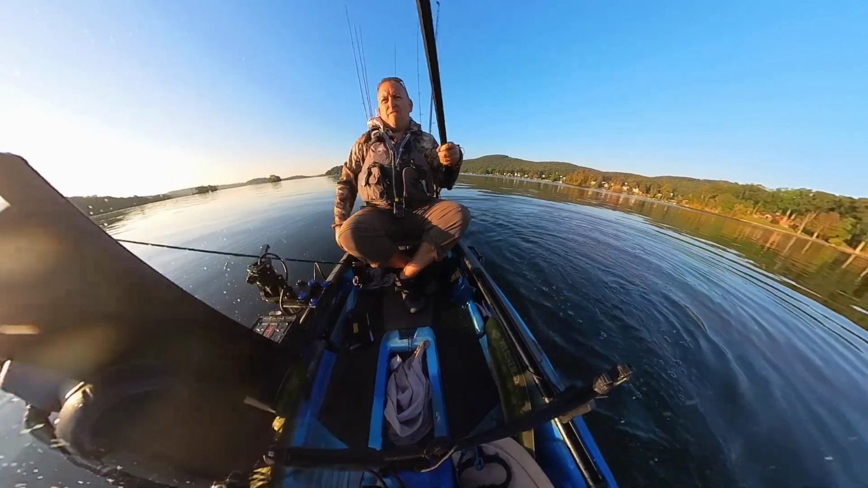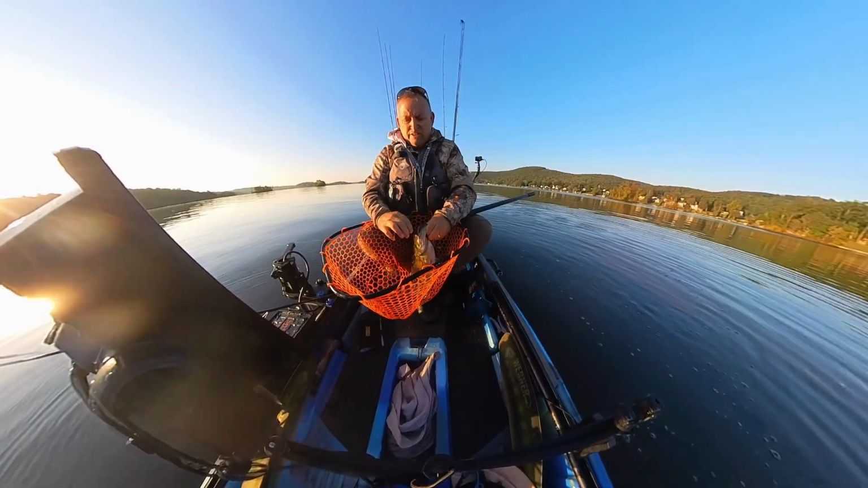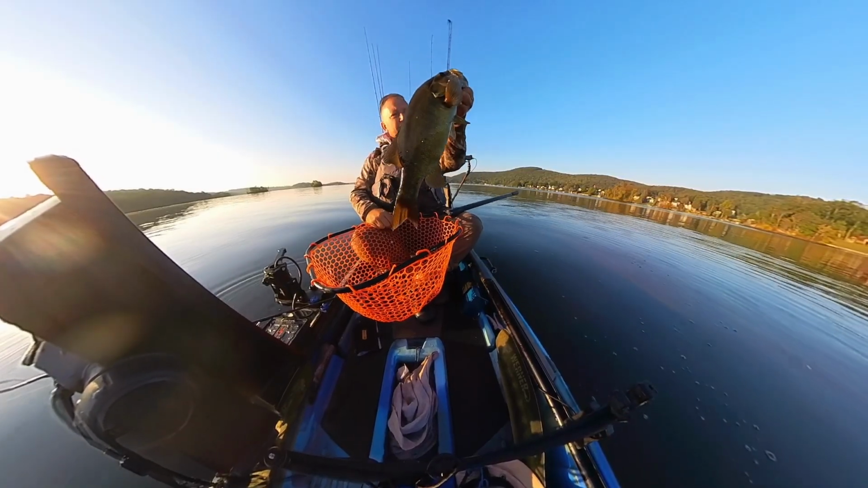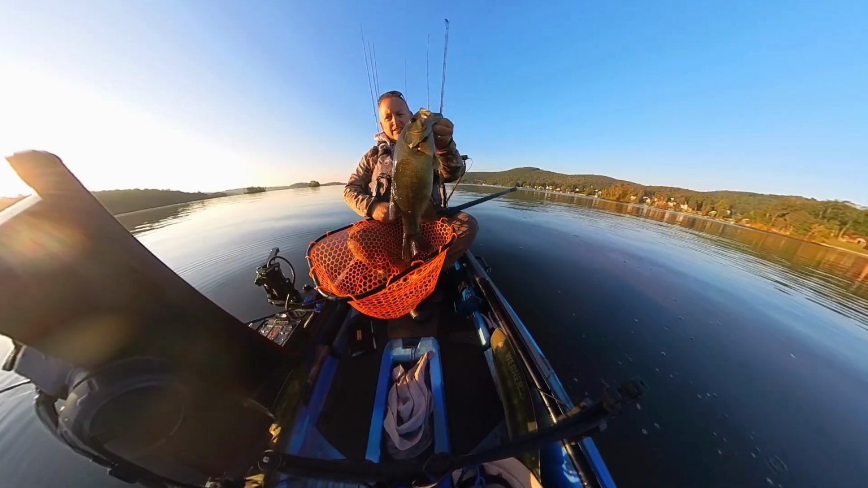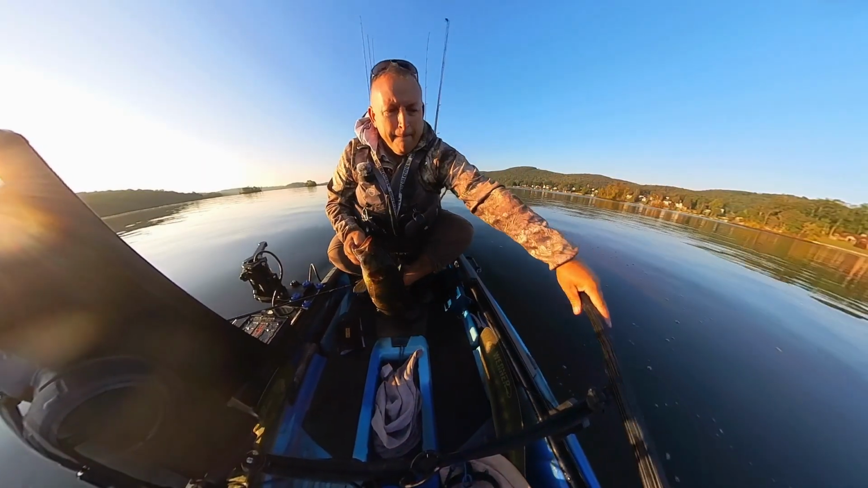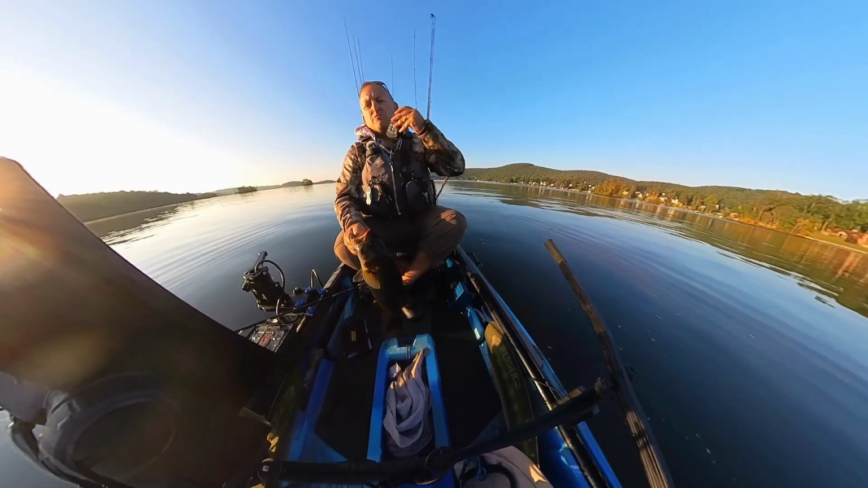Another fat smallmouth. Another tank of a smallmouth. Look at that fish. That is a tank of a smallmouth. Ouch, you didn't have to bite me. This is a good one, folks.